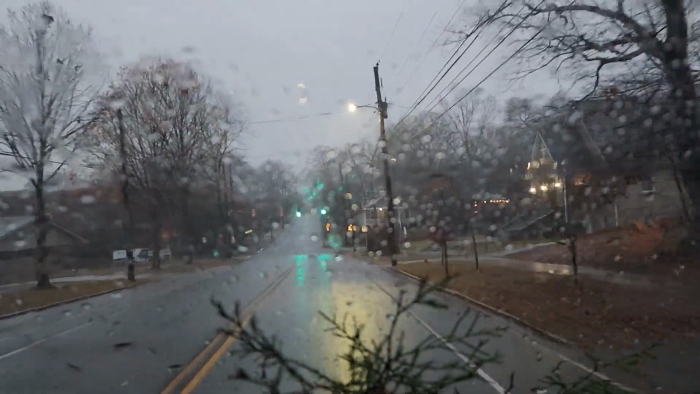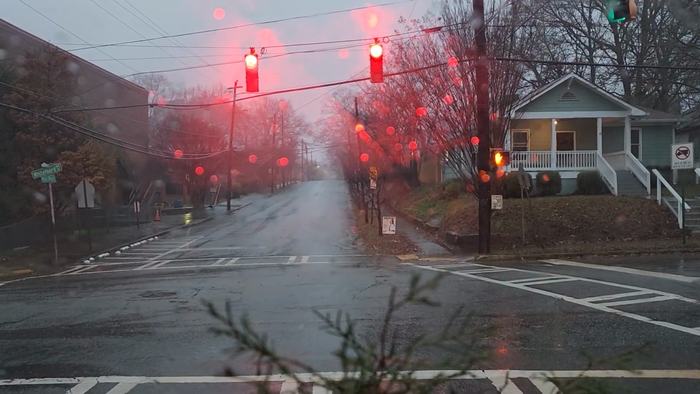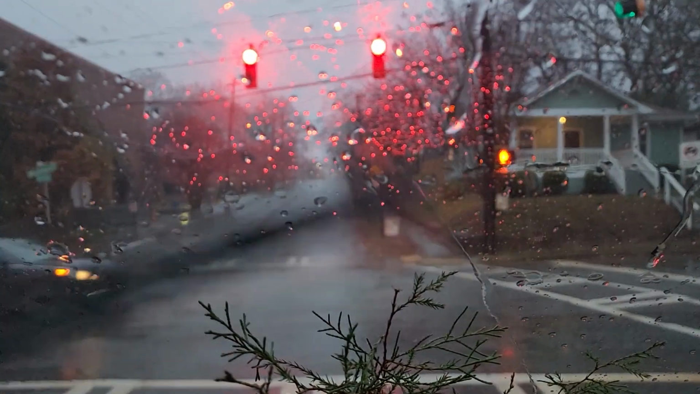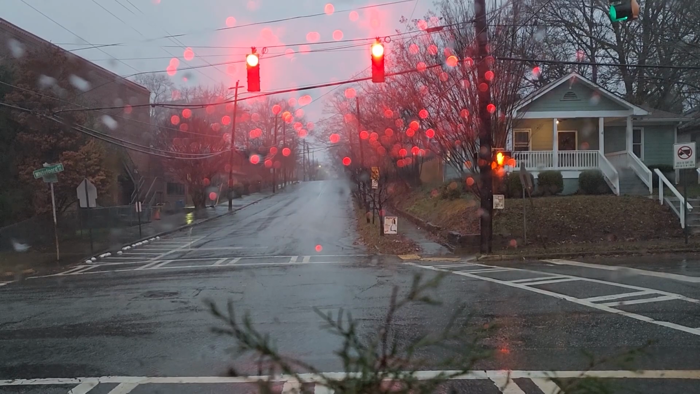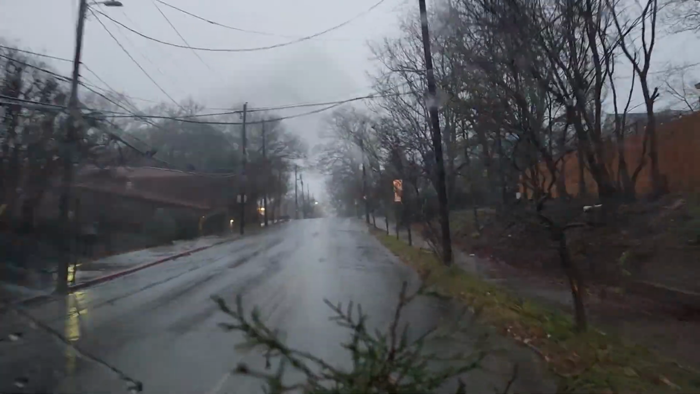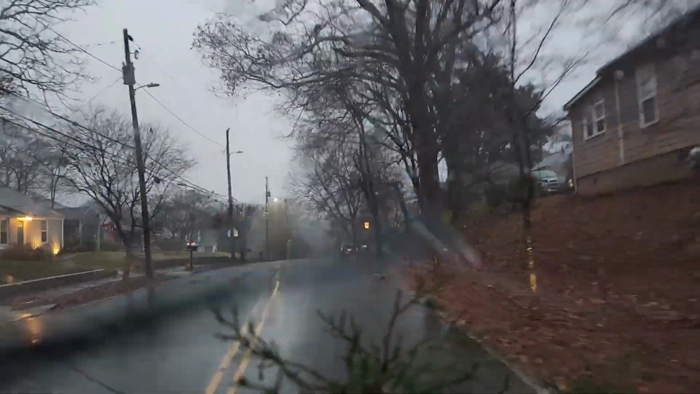I mean, not Memorial Drive, Moreland Avenue. Coming down pretty good now. We have one back there on us.